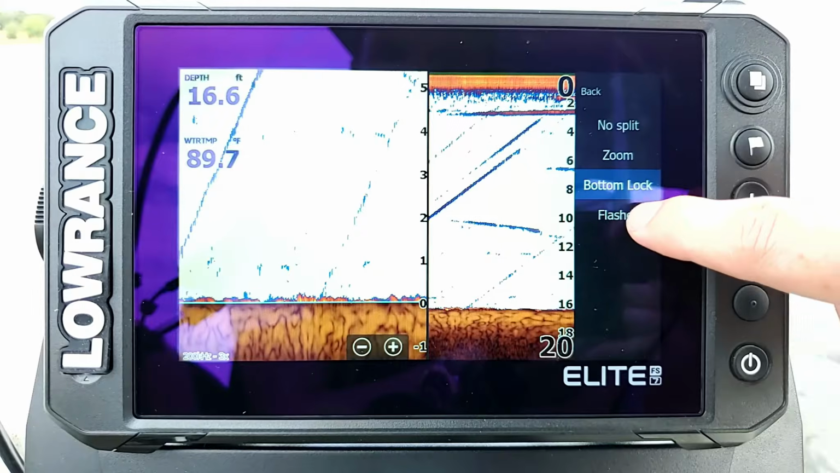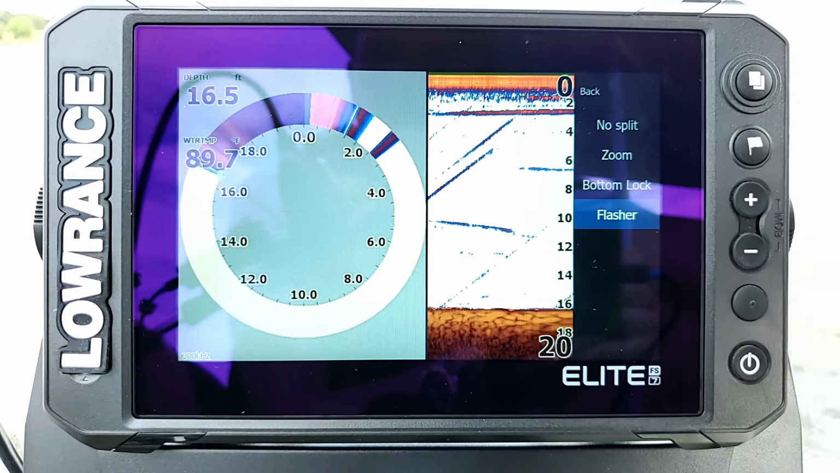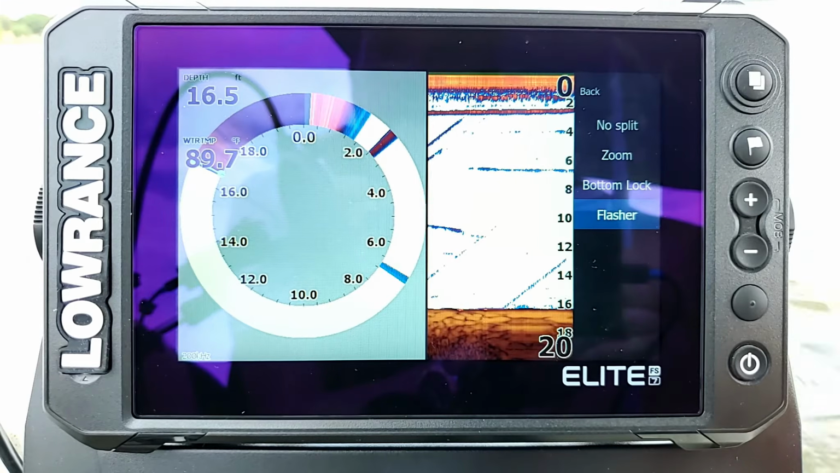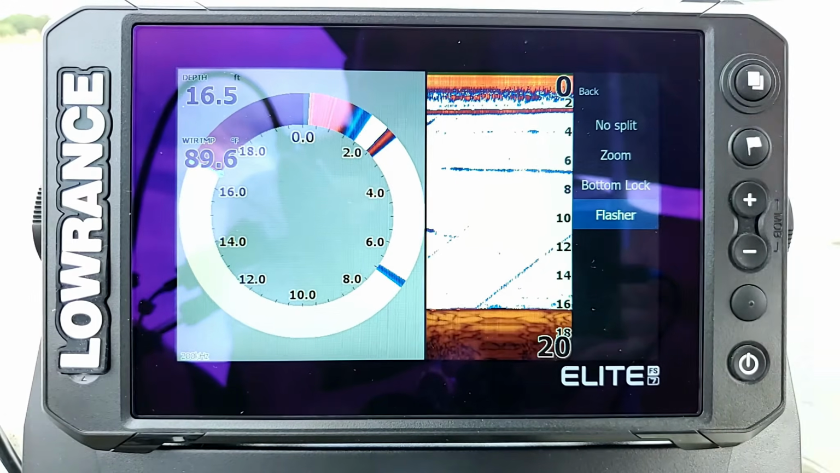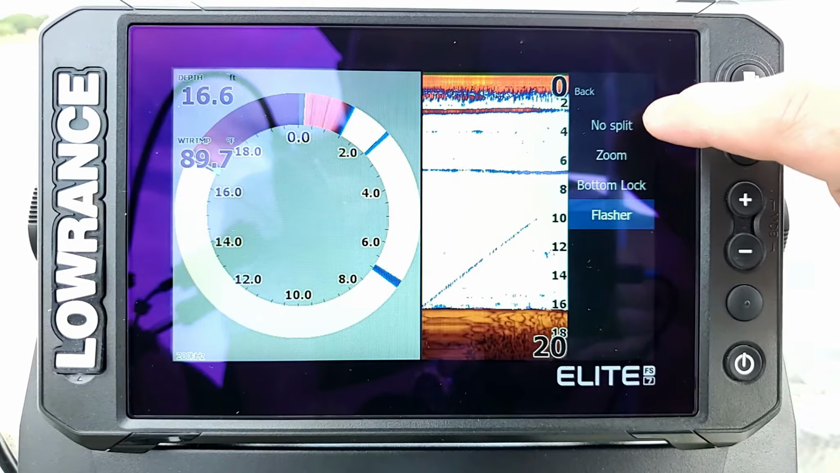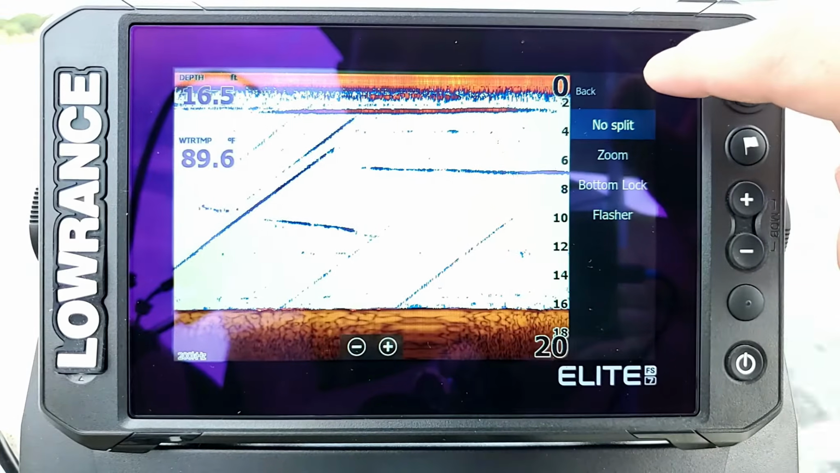The last option here is our flasher. This is pretty self-explanatory. A lot of the old school fishermen like the flasher mode. I don't really care for it too much. I prefer seeing my screen, personally, so most of the time I'm going to leave my split off. Now let's go ahead and go back.